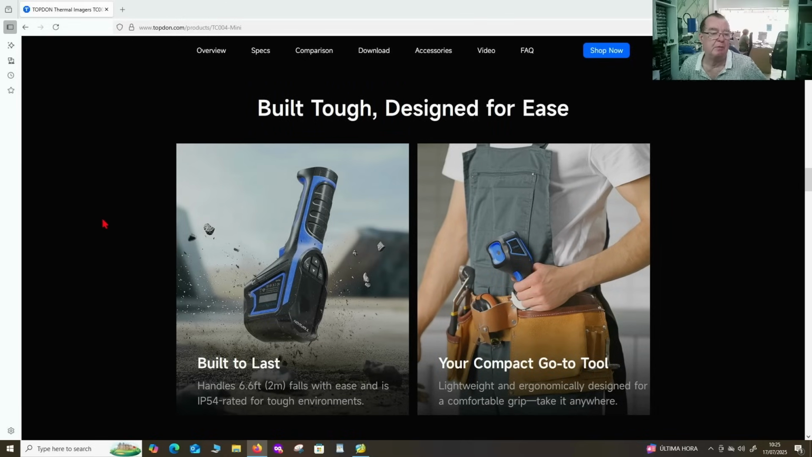This style of thermal camera is clearly intended for on-site use, building sites and heating installations, these sort of things, but we'll also give it a go close up on circuit boards as well to see how well it works in that scenario. And I'll try this outdoors as well to see if it's actually usable in sunlight, okay, because it's obviously intended for outdoor use. Can we see the screen well?